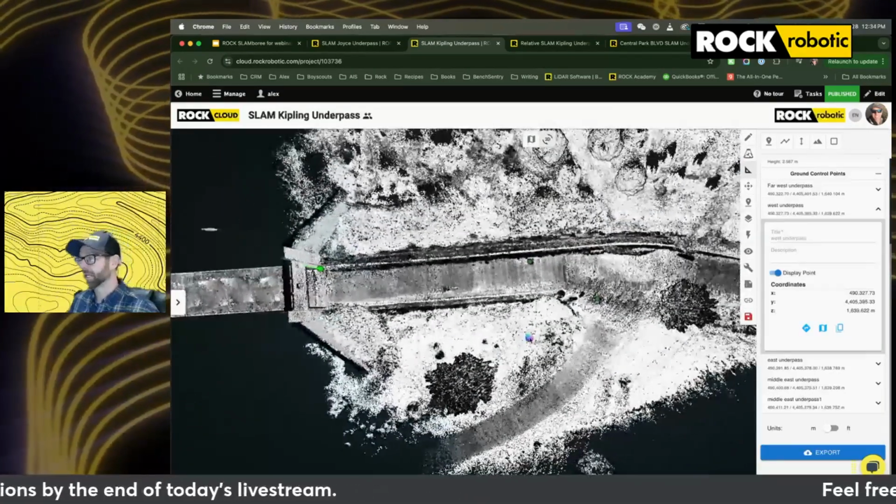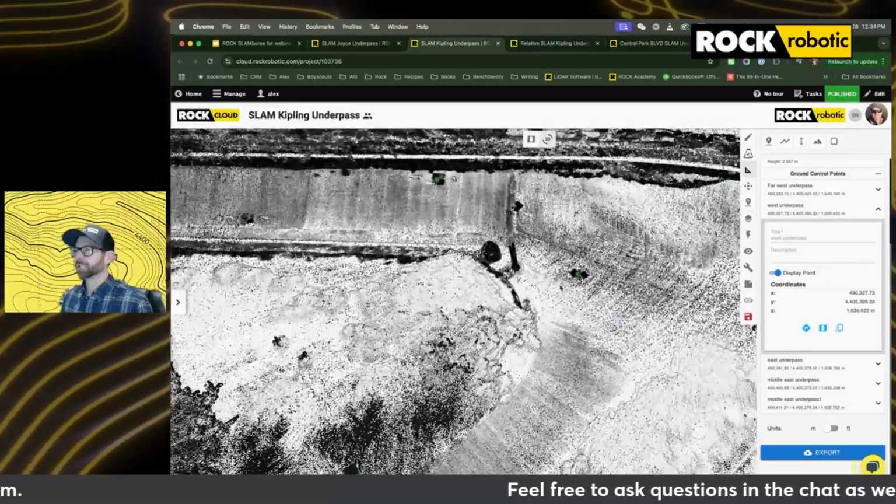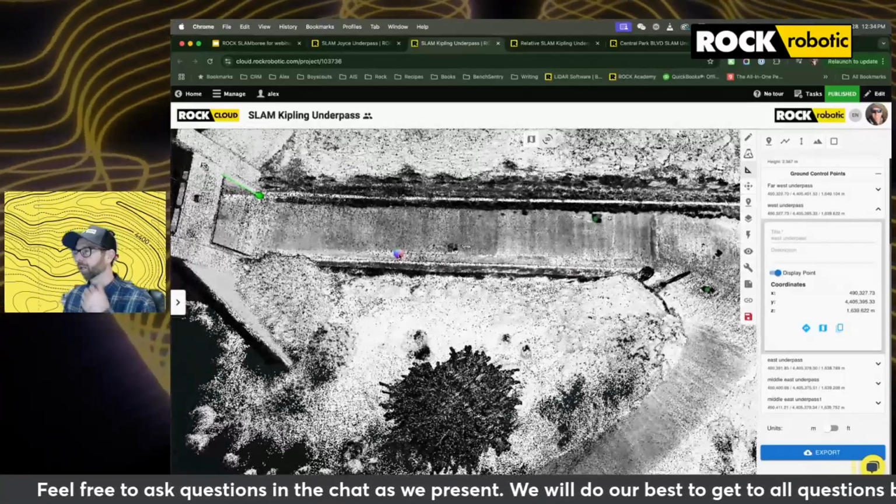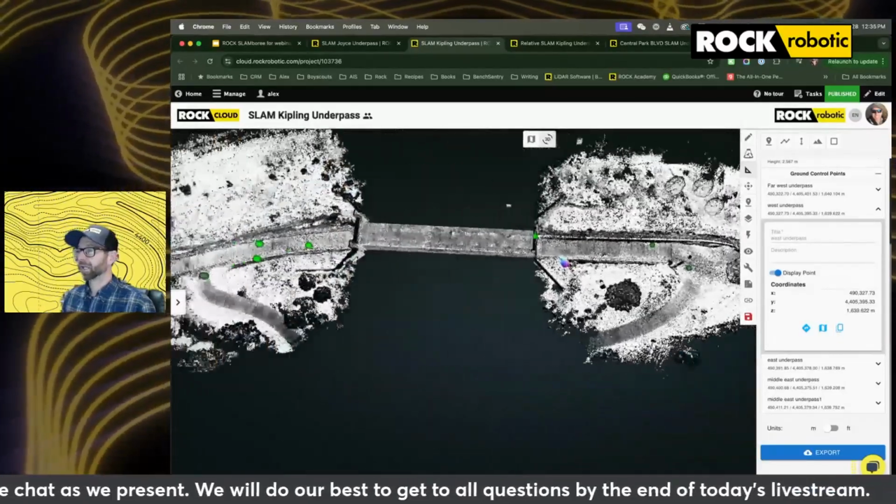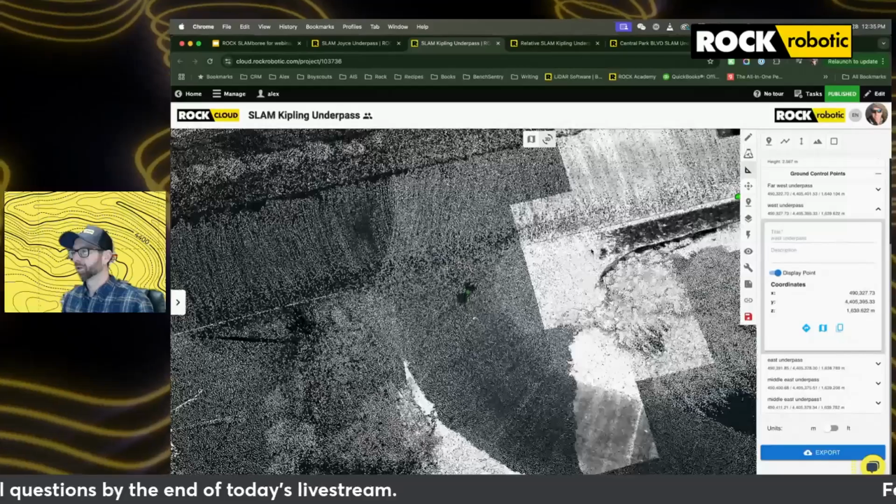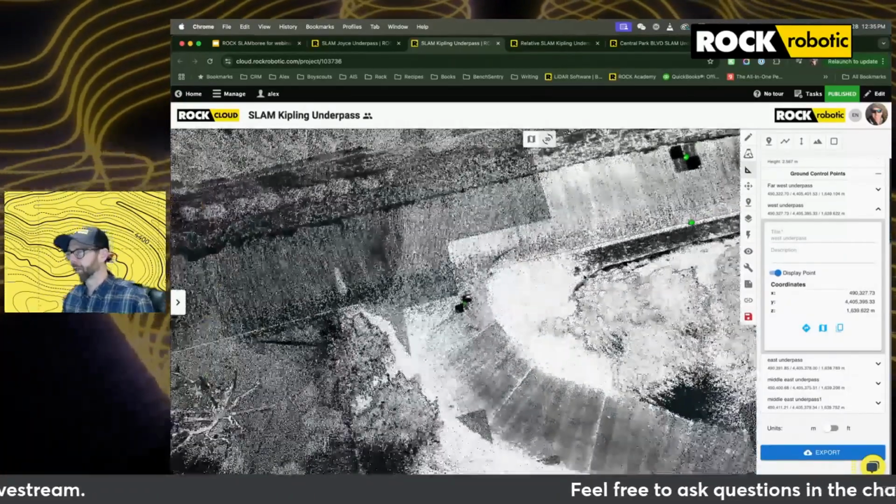In this case, we have an environment that puts some limitations on how we're able to get final survey grade data, because it's not a feature rich environment, and we're not able to set up the GCPs in a non-linear manner.